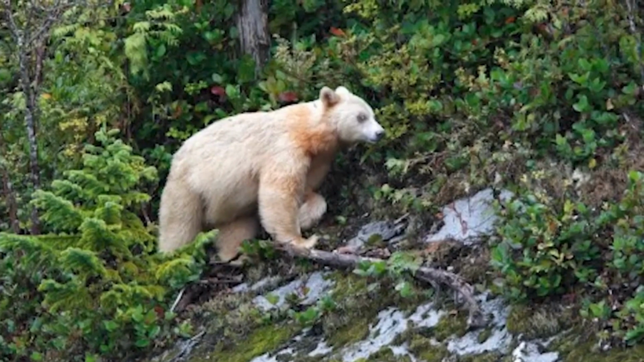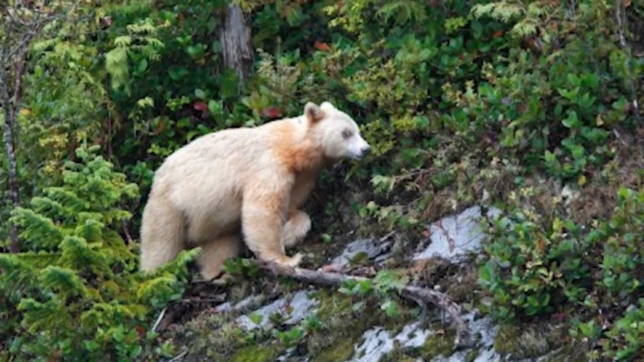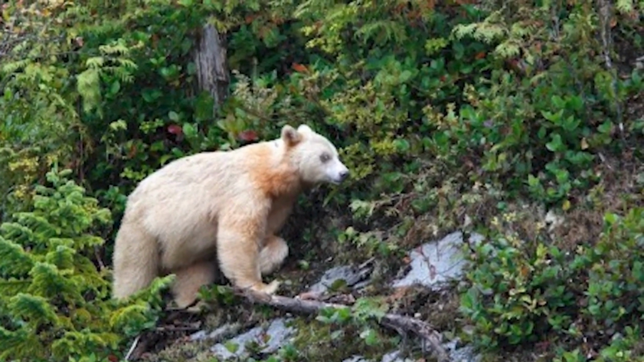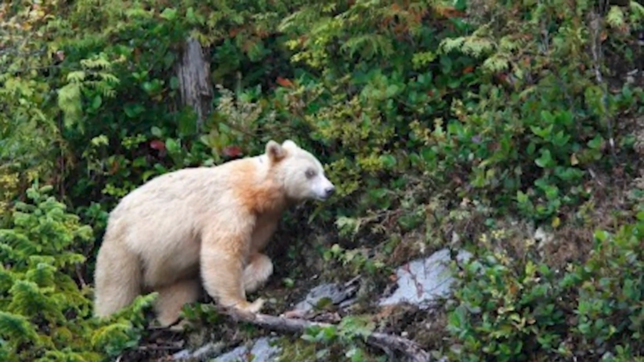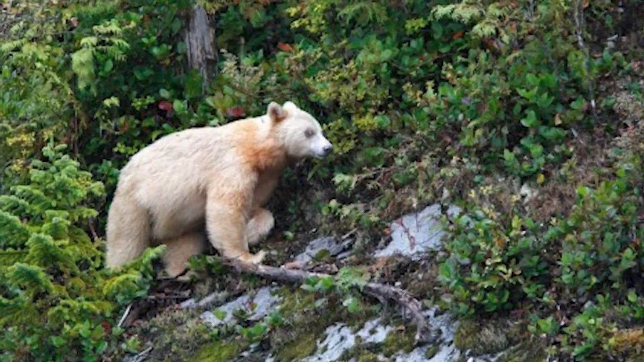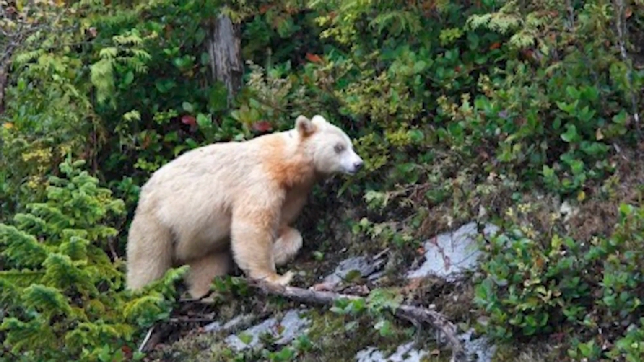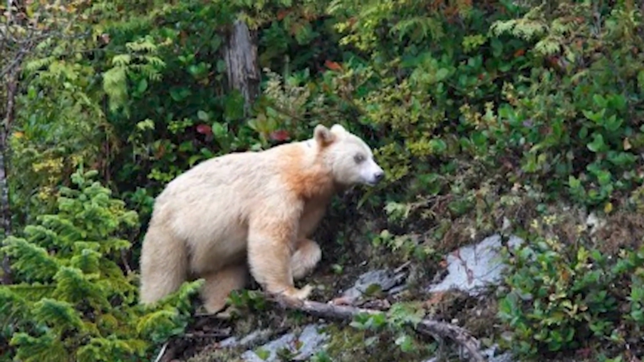It is thought that Michigan's spirit bear weighs about 100 pounds and has a blonde coat with red or cinnamon streaks on the back of its head and down its neck. The North American Bear Center, a nonprofit, says that most spirit bears, also called Kermode bears, live on Princess Royal and Gribble Islands off the coast of British Columbia, where the genetic pool is smaller and they are separated from other black bears. This makes it more likely that white-furred cubs will be born.